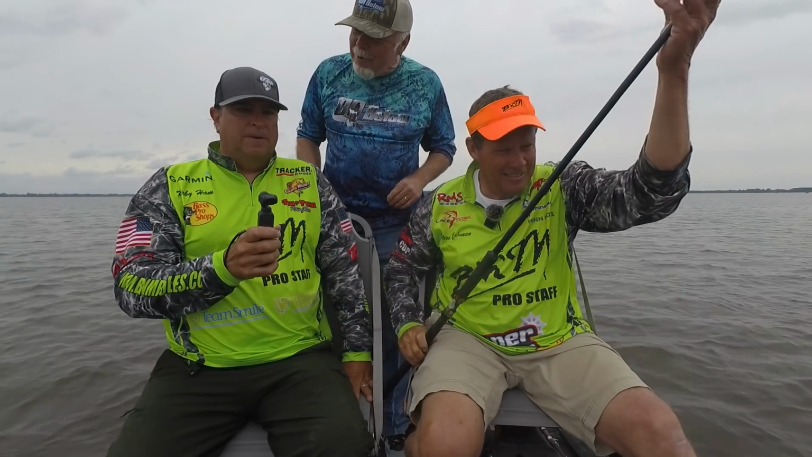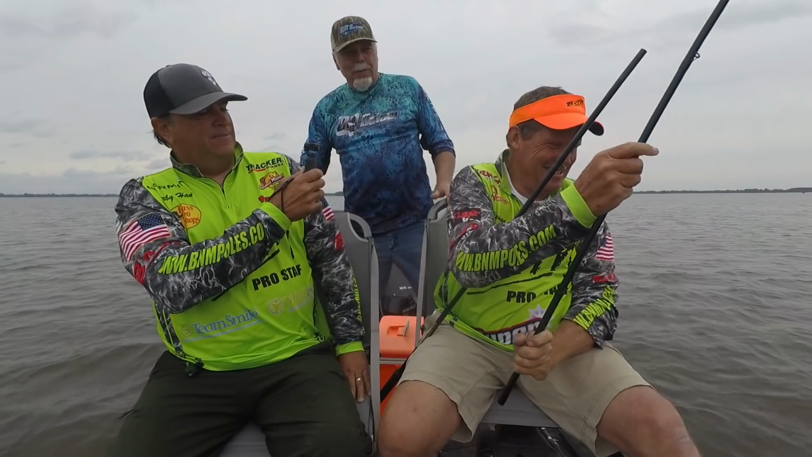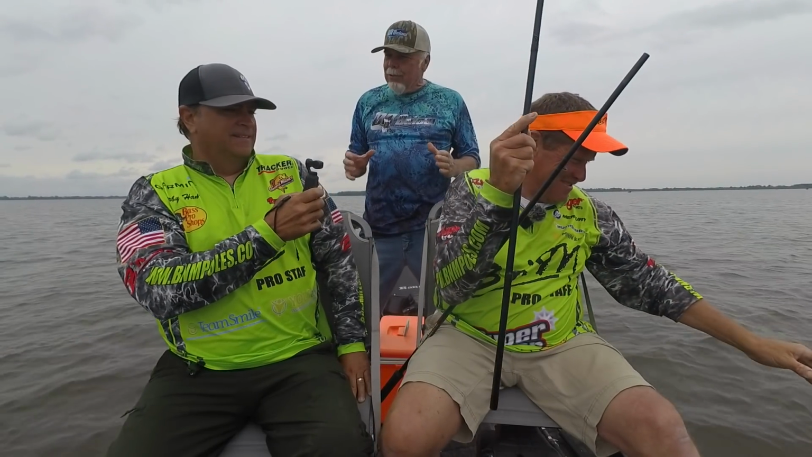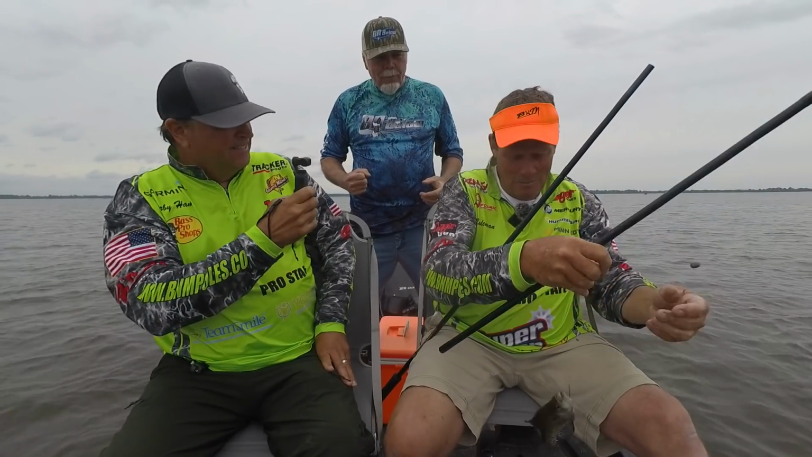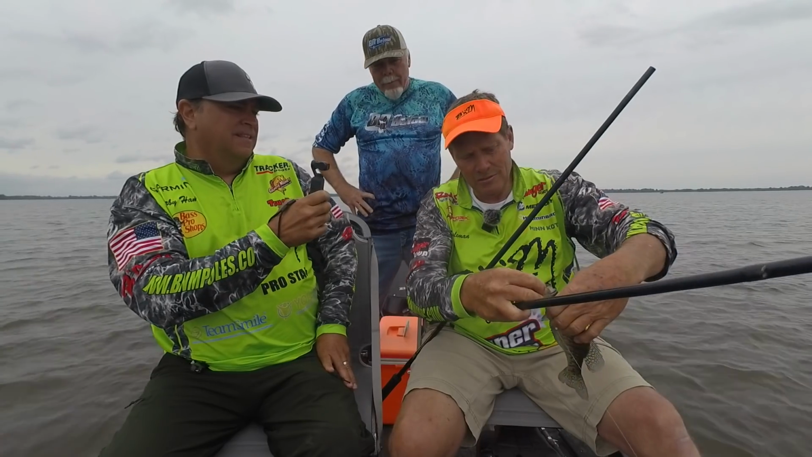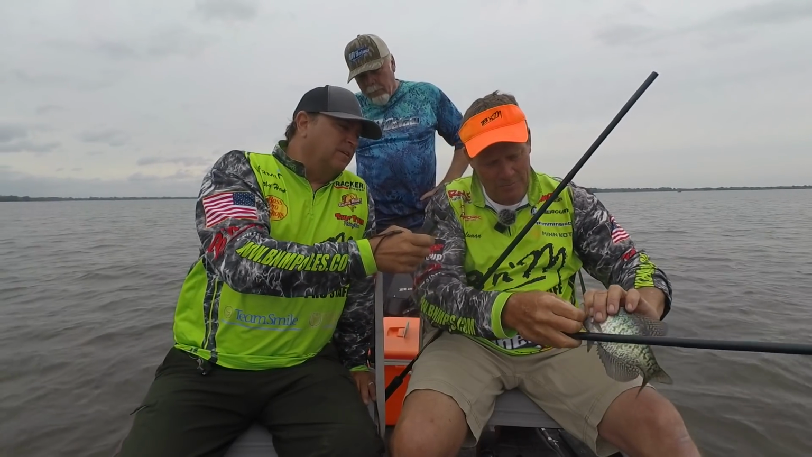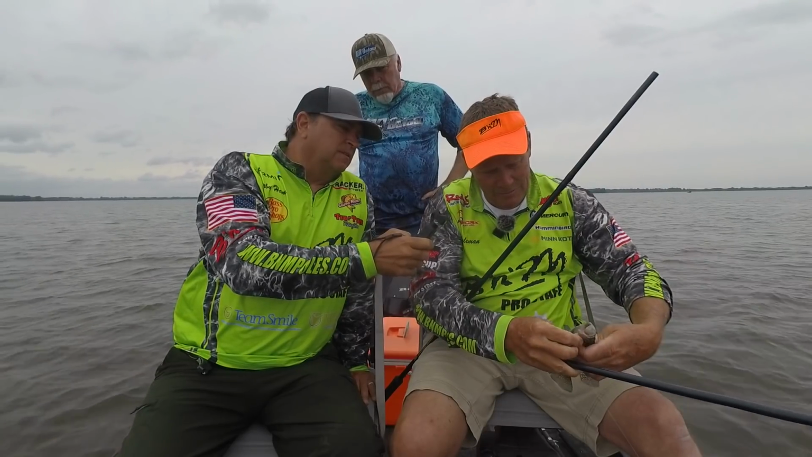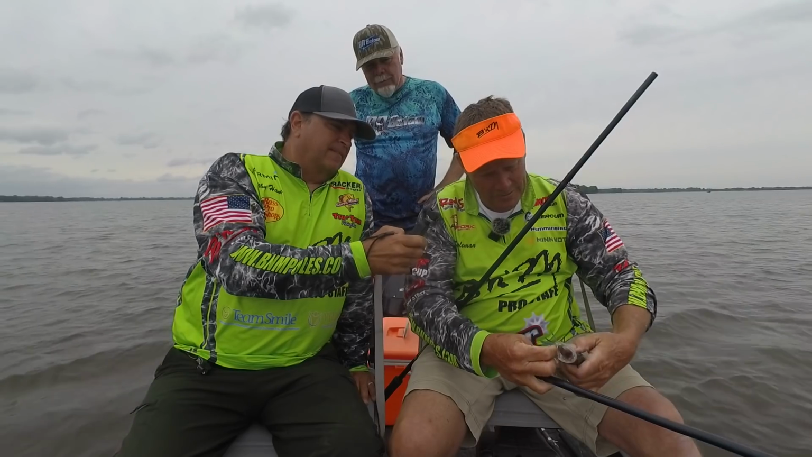Crappie in the boat. Man, that's awesome. You wouldn't even know he's really there. He just all of a sudden come out of the roots and boom. He's a little old male. But he just struck at it to run it off and got hooked on the outside of the mouth. He wasn't even trying to eat it. He's just trying to run it off. It's around his nest. He wants it off. He was mad.